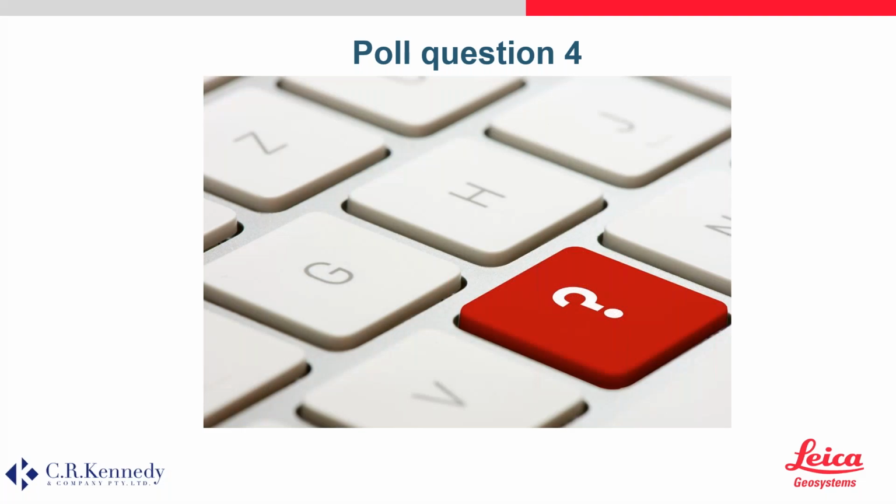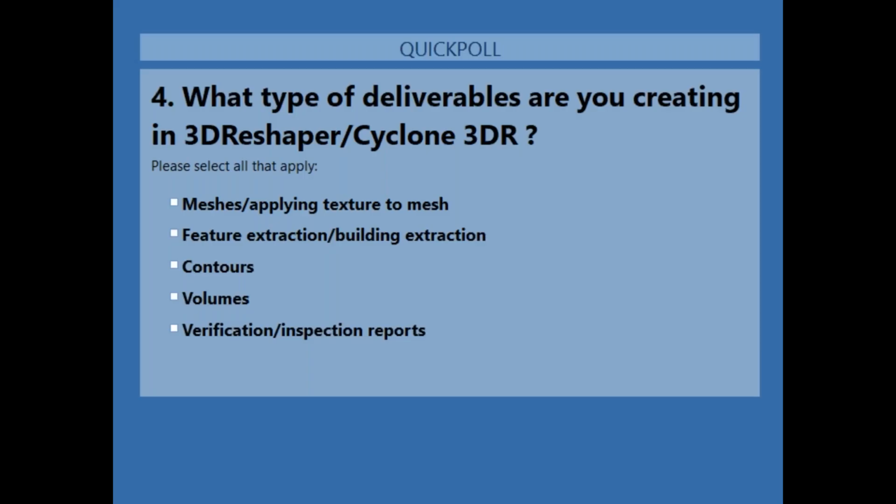Excellent. Thanks for that, Jennifer. So that leads us to our fourth and final poll question, which Tamara will lead us to. Okay, so we'd like to know what type of deliverables you're creating in 3D Reshaper or Cyclone 3DR. So please select from one of the following or all the following that apply: meshes, applying texture to mesh, feature extraction or building extraction, contours, volumes, verification, or inspection reports.